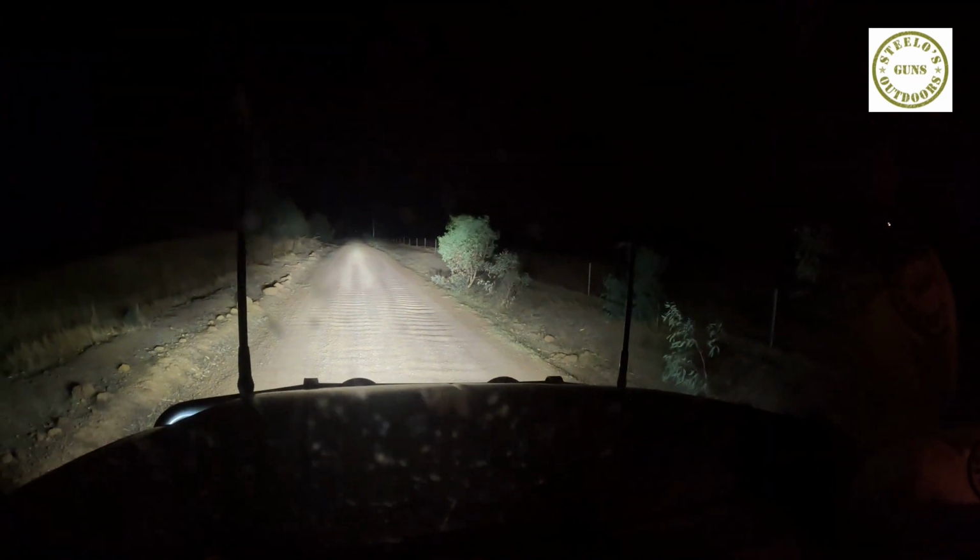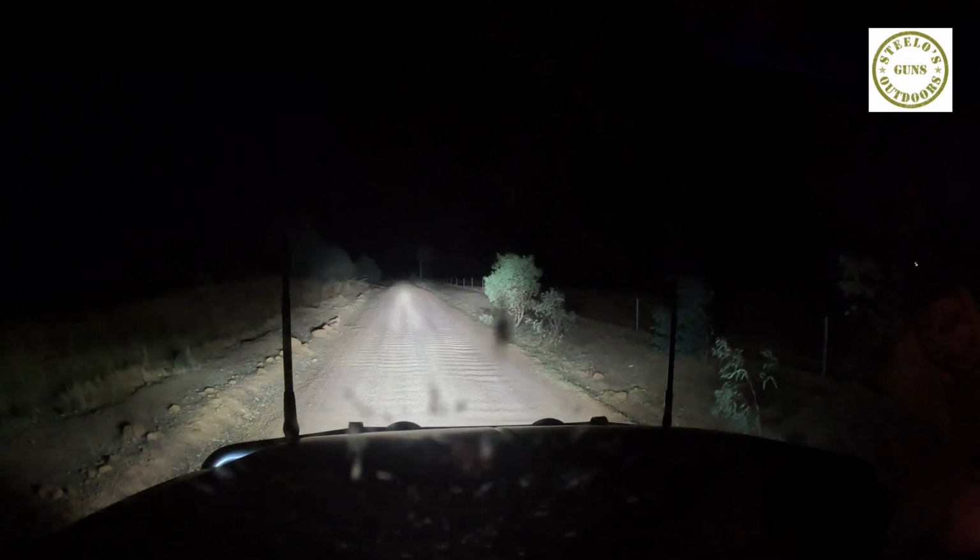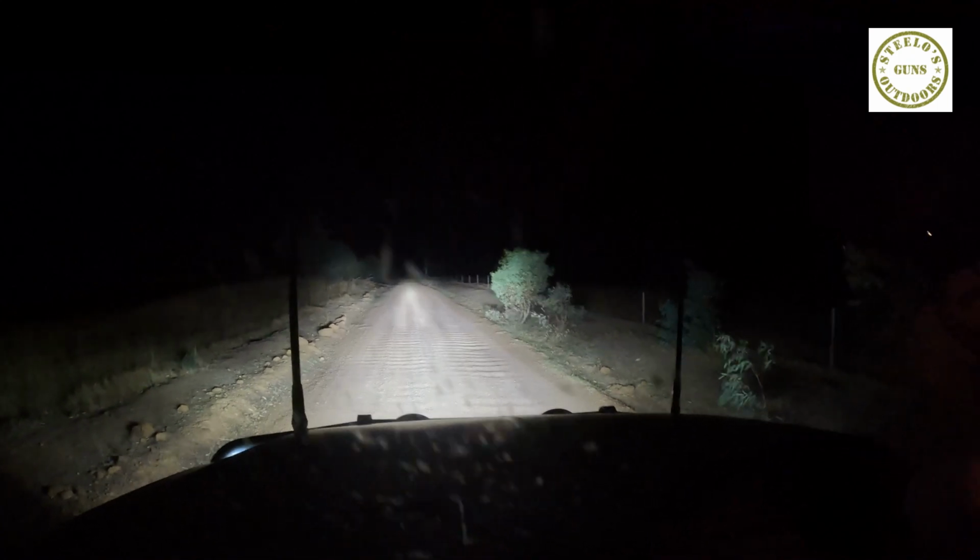So if you're tracking foxes, feral cats, things like that, I'm actually surprised the house cat hasn't come down to say hello to us. That's what we're looking at, guys. Anywho, that's us. That's the SpydaBot Venom.